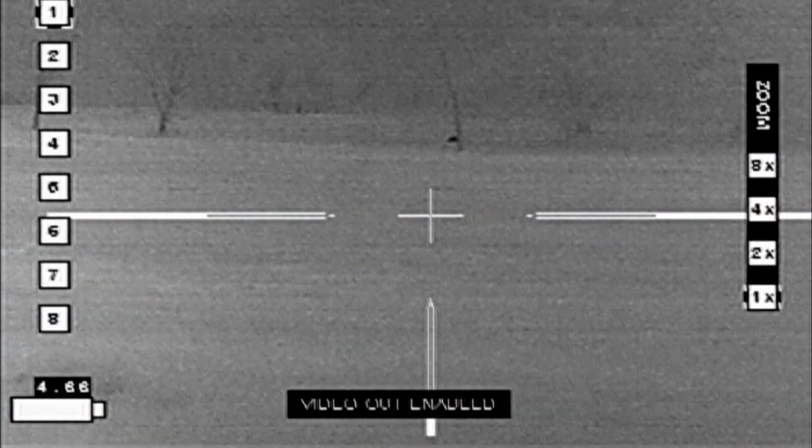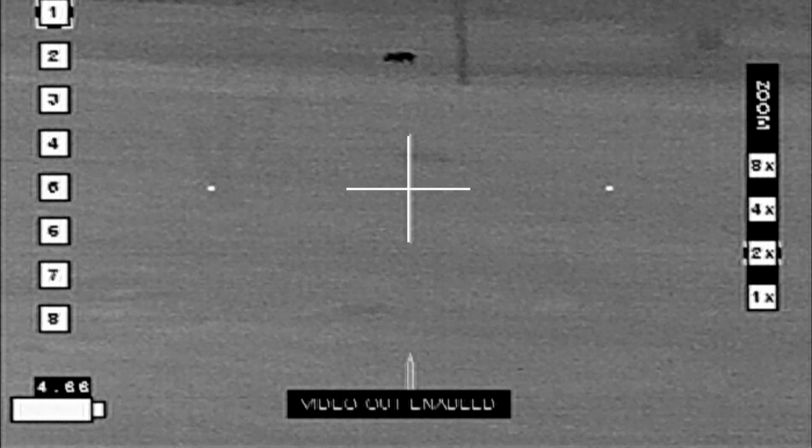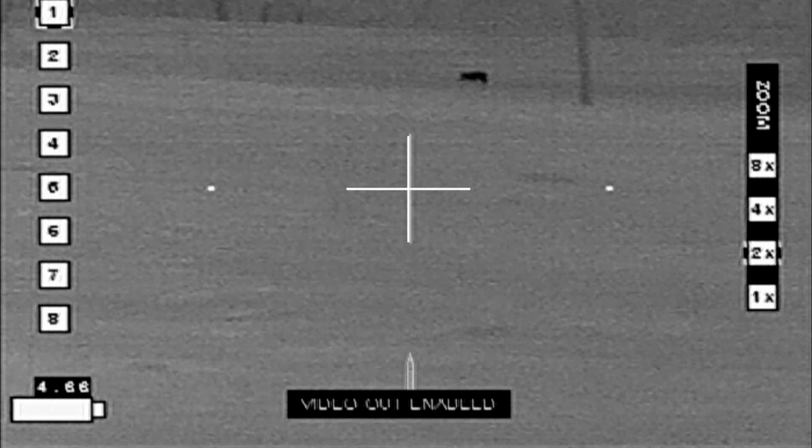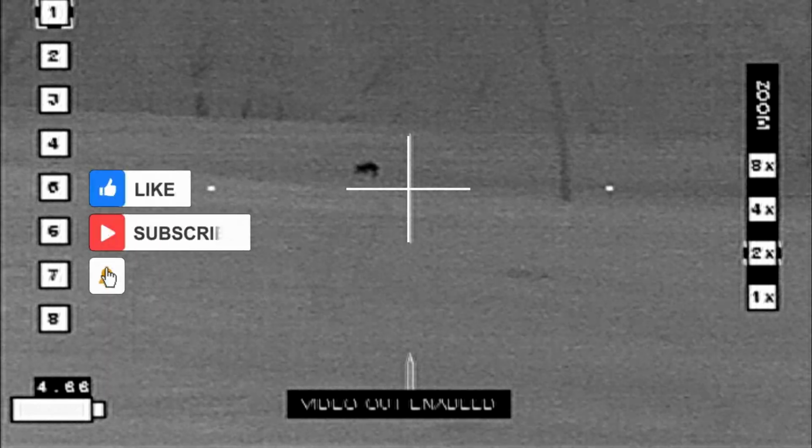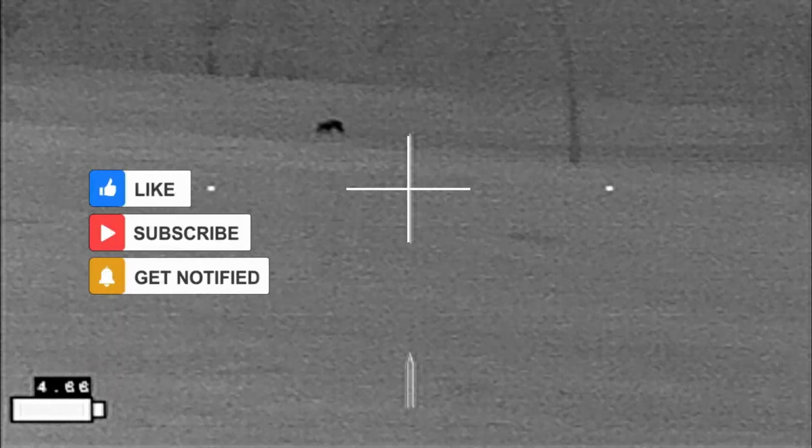While getting photographs, did some scanning, spied this hog in the distance, followed this hog across the property. It appears to be limping. But I never got close enough to make a shot, and it made it into the far woods before I ever was in range.